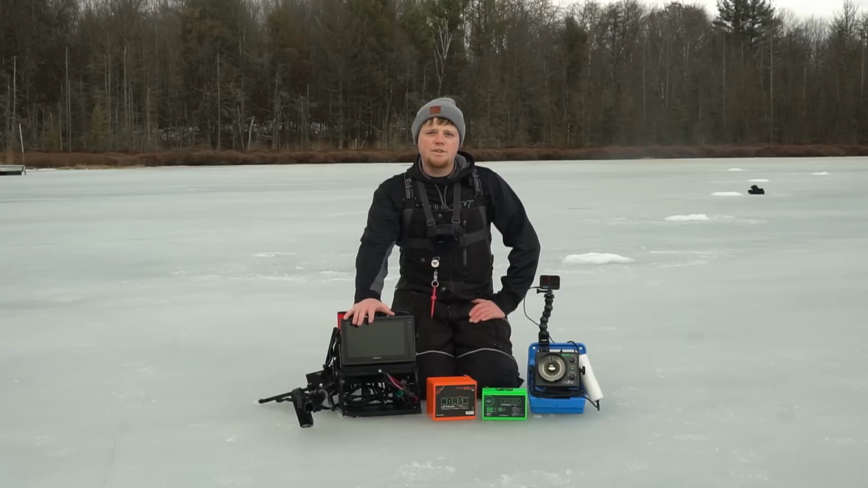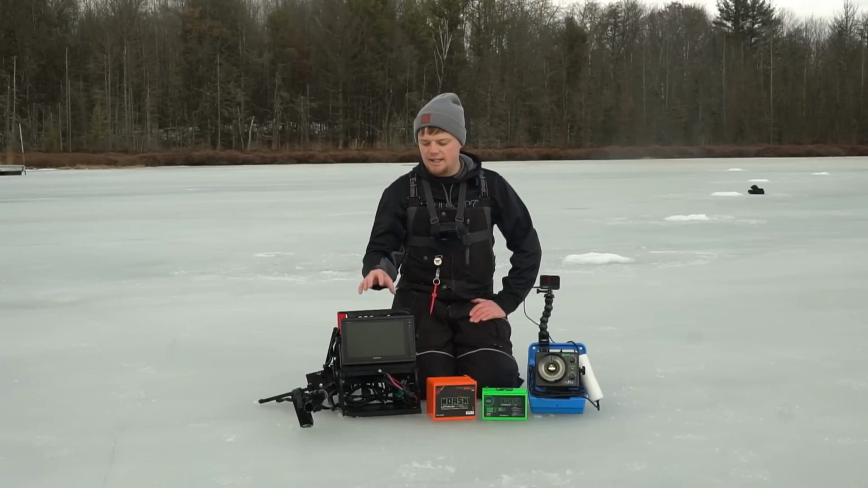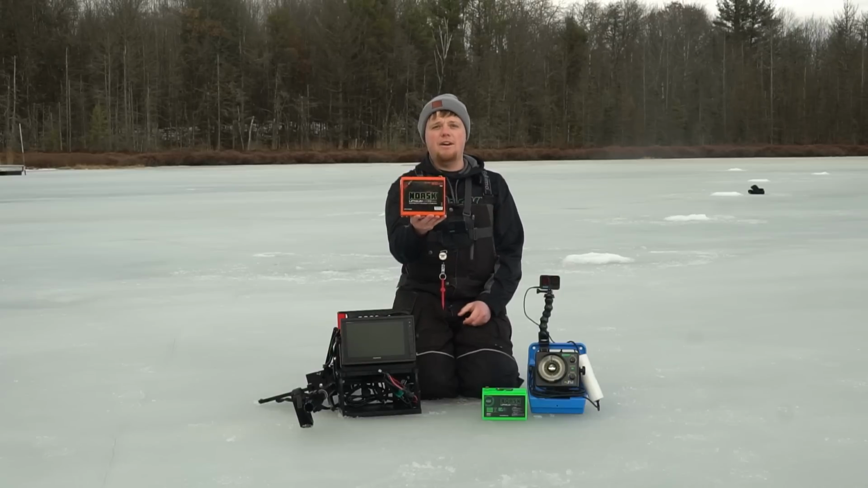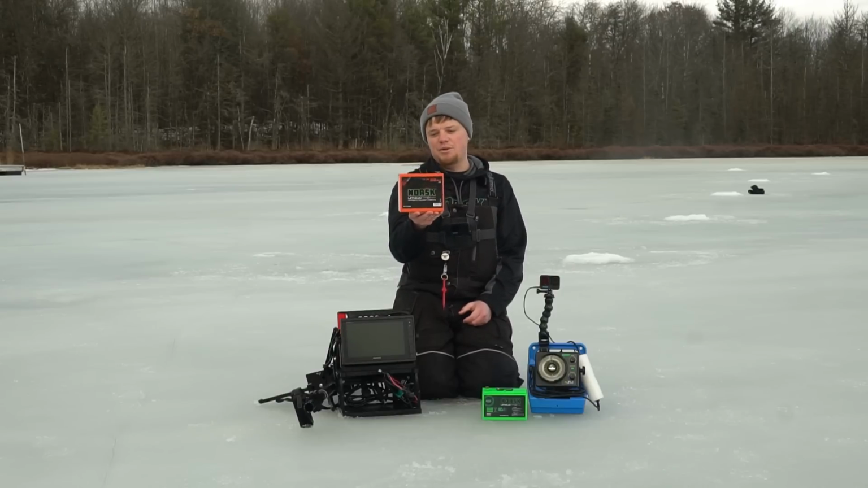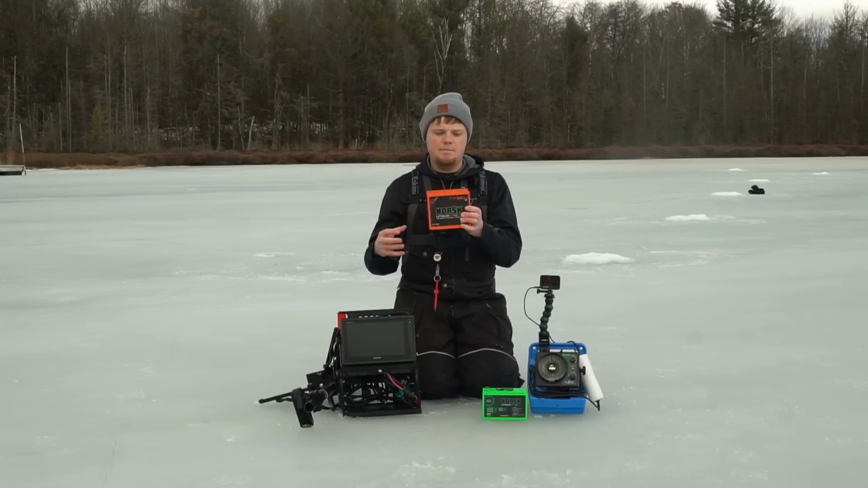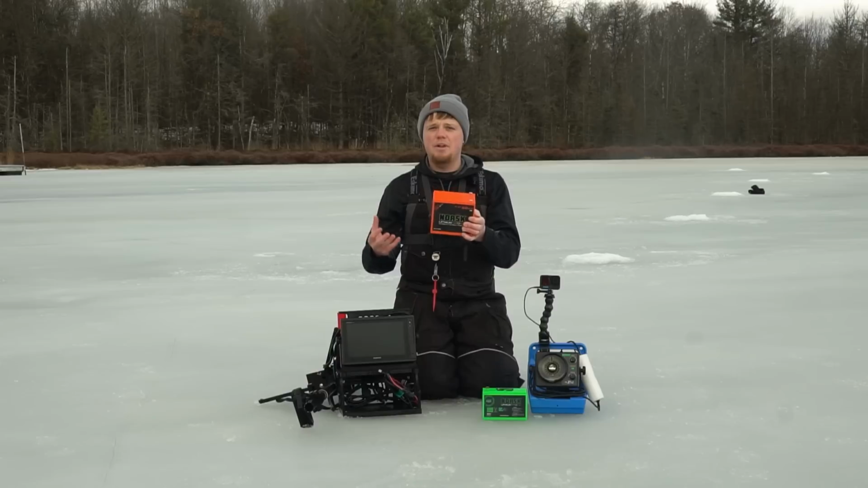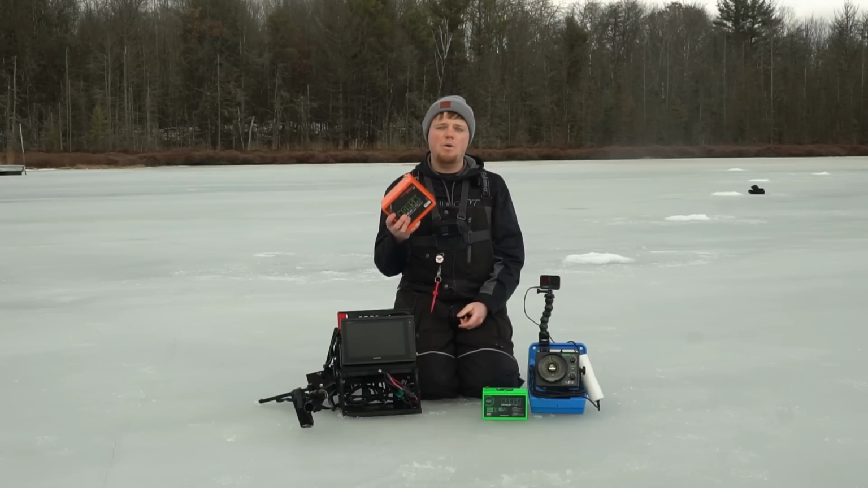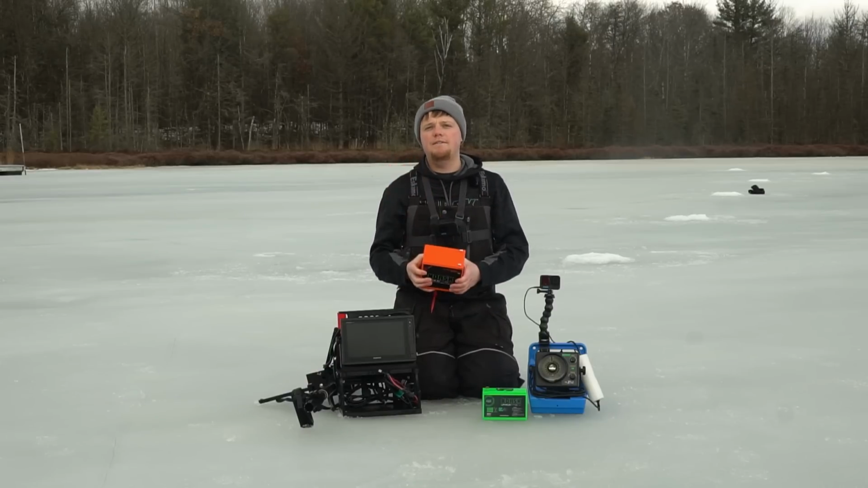I am using Norsk lithium batteries, and for the Livescope unit, I actually have their new 50 amp hour battery. Now this is a big boy. This is going to run my Livescope unit for anywhere from 30 to 32 hours. It's been really good to me the last month that I've been running this battery. Norsk also has a 32 amp hour battery that is perfect for the Livescope unit too.